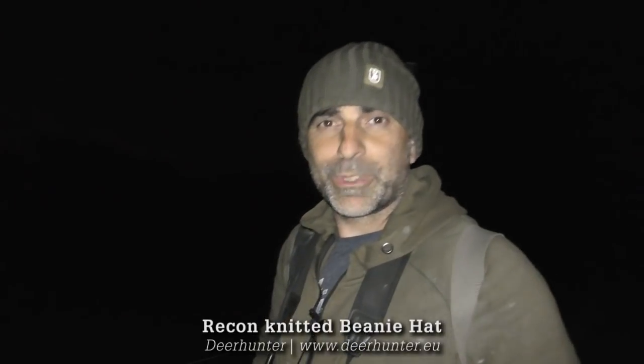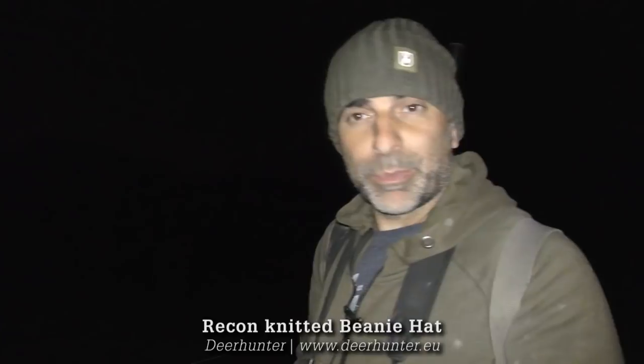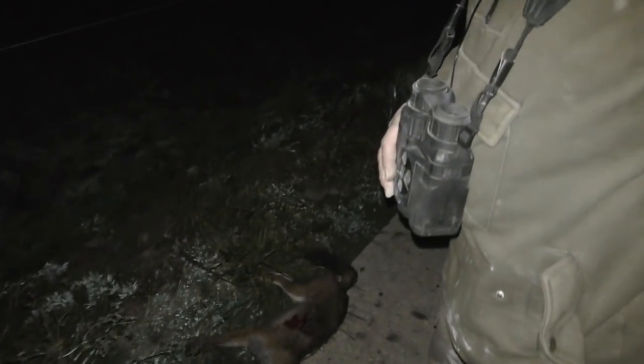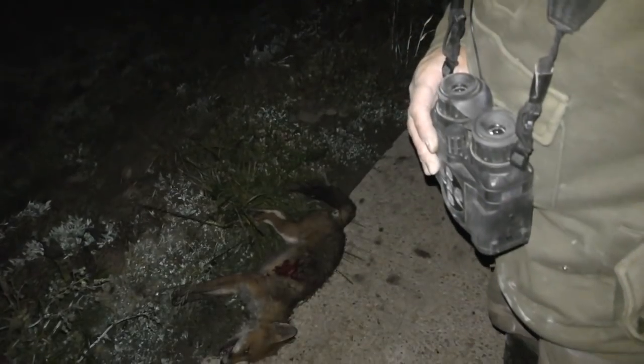I decided it was prudent to get out of that field on account of there being a big bull in it. So anyway, I brought the fox back onto the driveway here, and well, I'll show you. It's a little cub. It's the same as the last one I've shot.